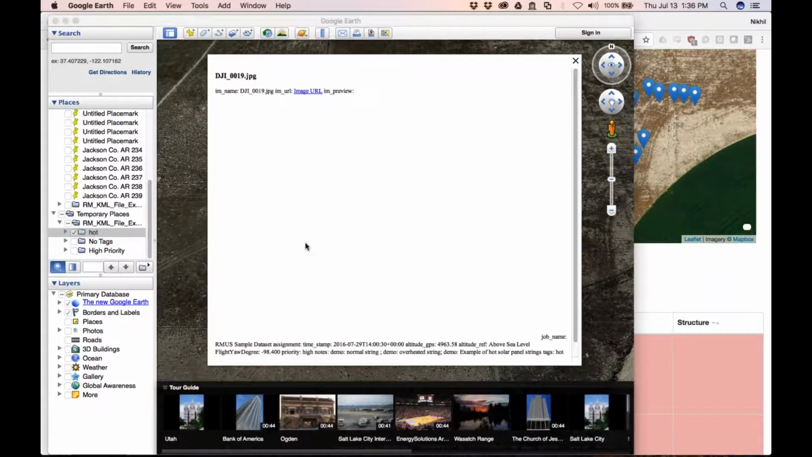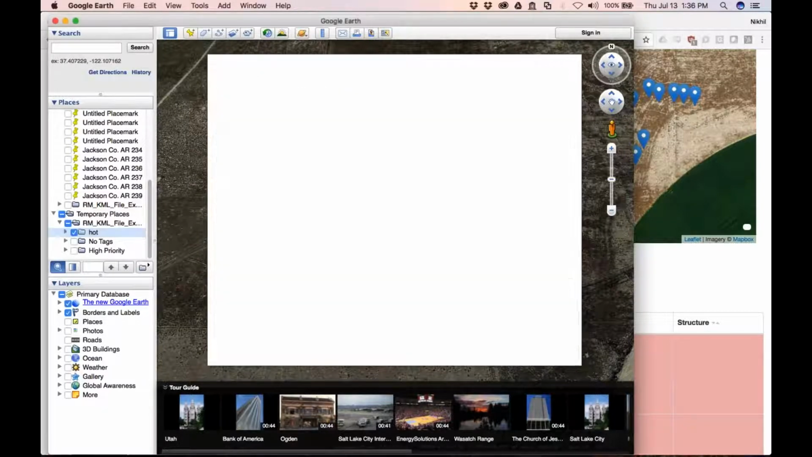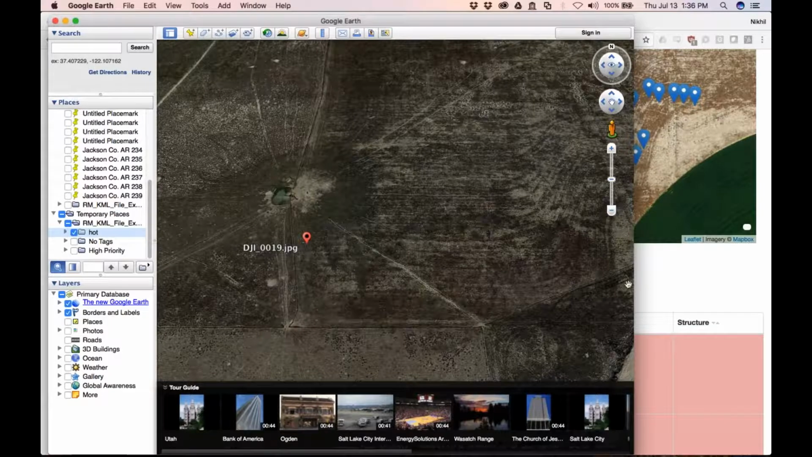And when you click on a pin, it's going to look and feel like that full resolution imagery is in there with all of the metadata and all of your annotations associated with it, but it's actually pulling it instantly from the server, so you can email this to people in a really lightweight package.